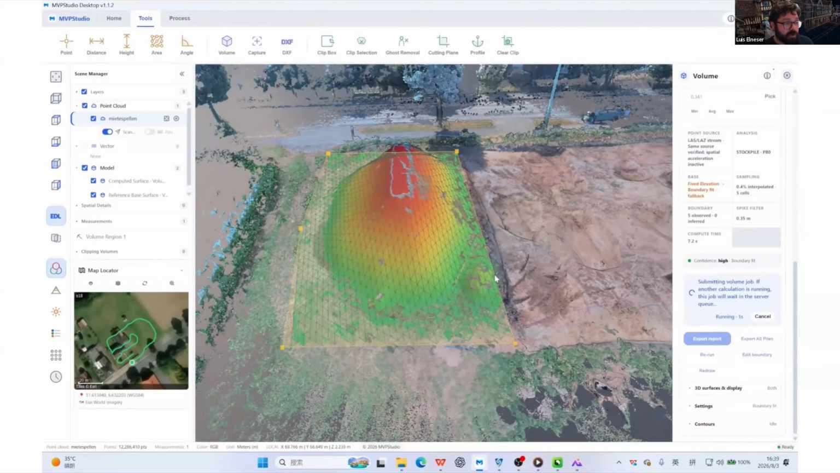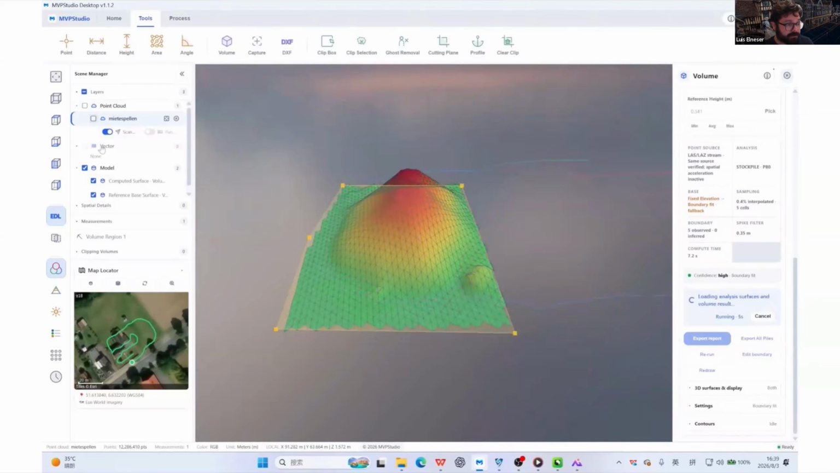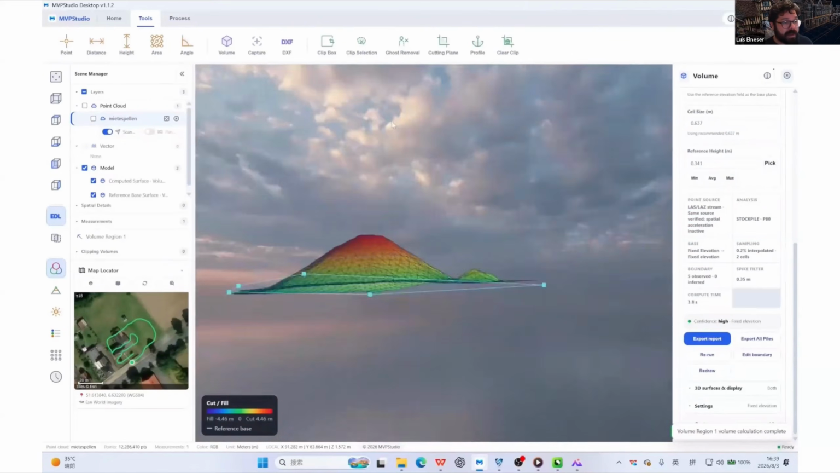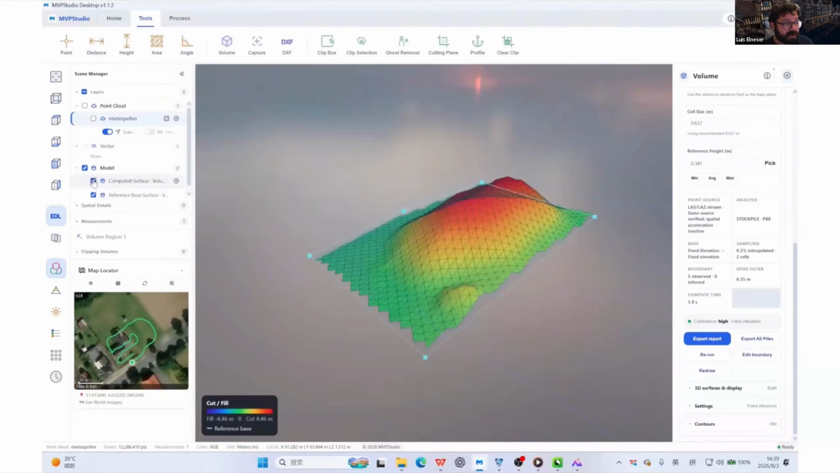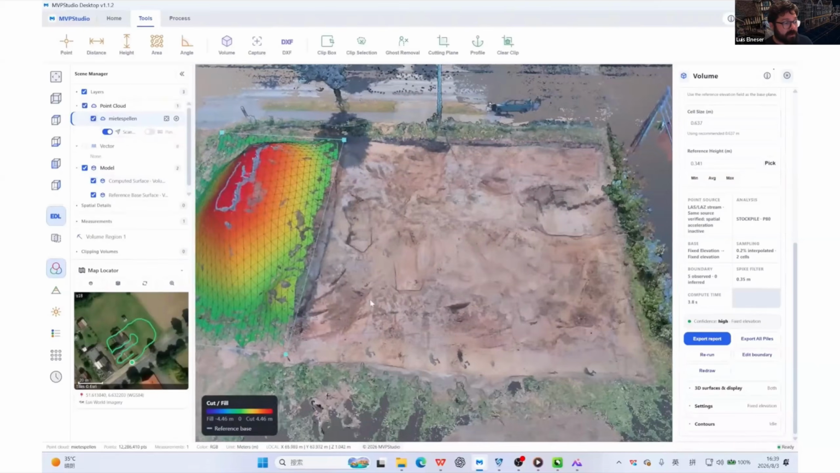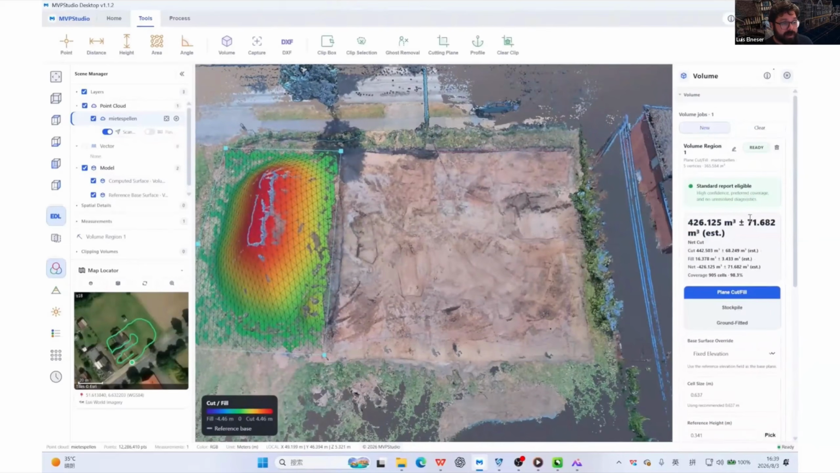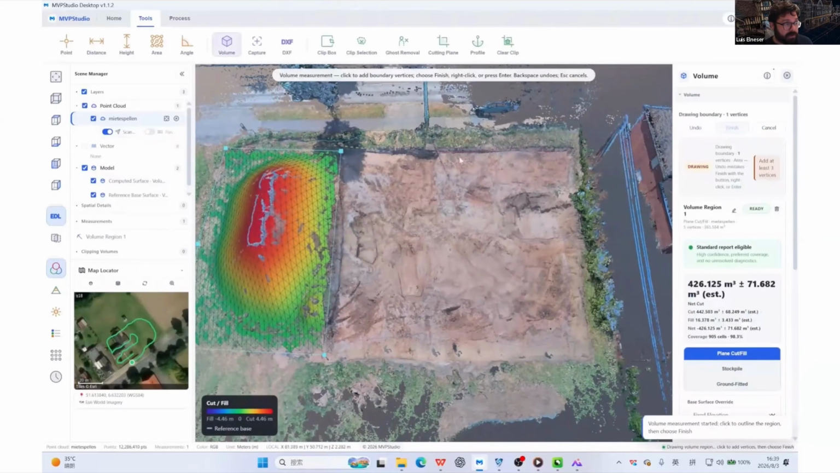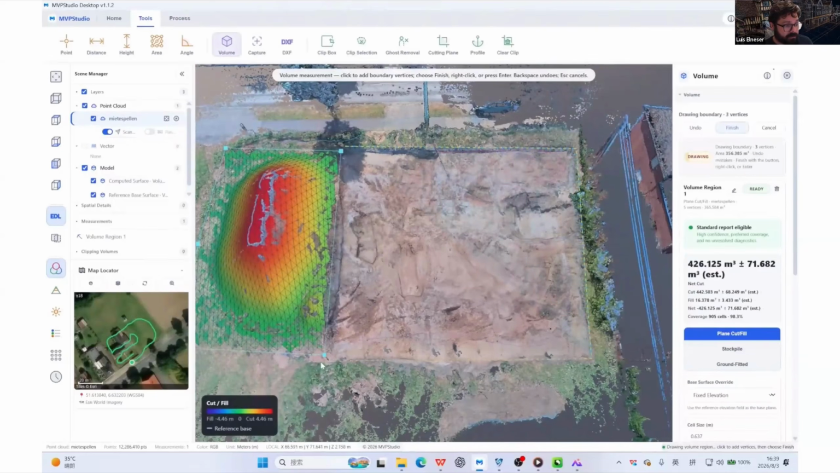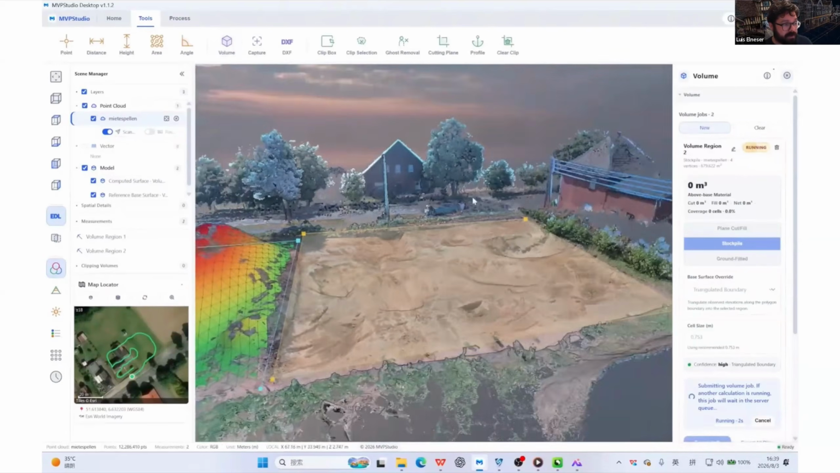So we can run again. So instead of stockpile, we'll do cut and fill. And that generates different types of data and different reports. All of the data that is shown here can be exported as a data set or as a report. If we do another, this area is more interesting for cut and fill.